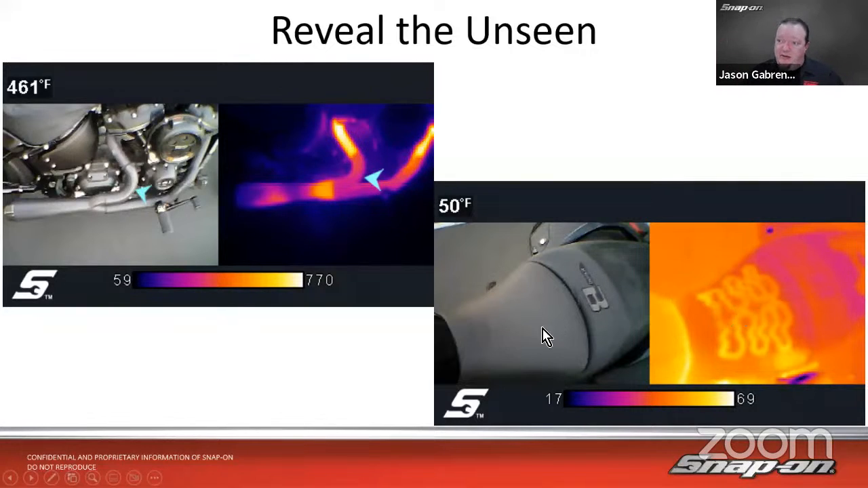On the right-hand side, we have a heated seat. And we can see 17 degrees at the coolest. So that's this metal right here, these little metal pieces. It must have been a cool night. There's a snap, 17 degrees, versus 69 degrees on the filament here for the heated seat. Now you see that's pretty bright yellow, almost white, at that 69 degrees, whereas in this scene, it's 770 degrees.